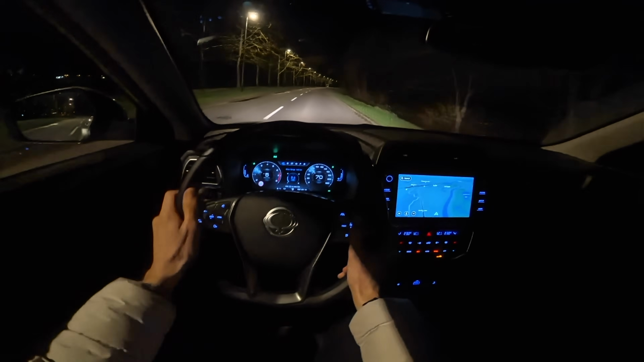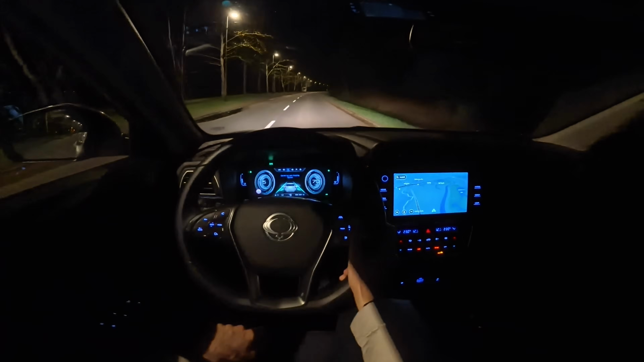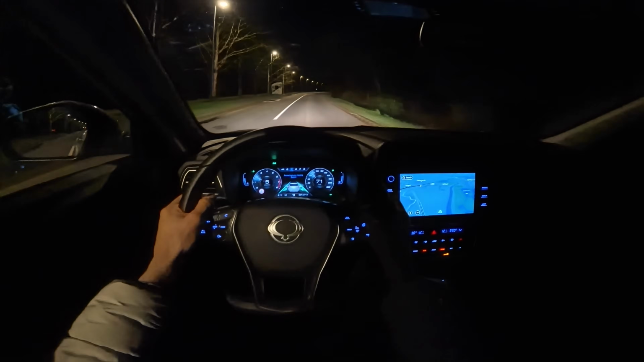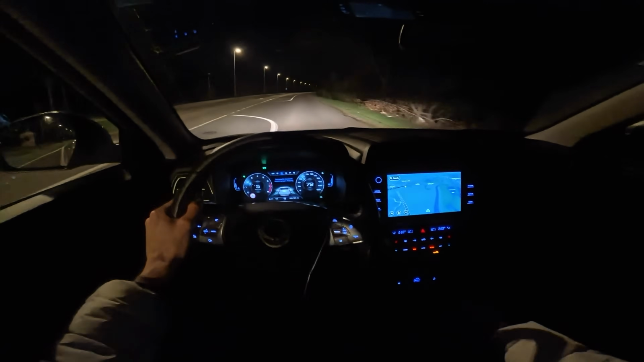Okay, relax. Yeah, the lane assist is just slightly sensitive, but it's not really fighting you that much. Sometimes slightly, but if you just hold the steering wheel normally, I would say it's not a big deal.